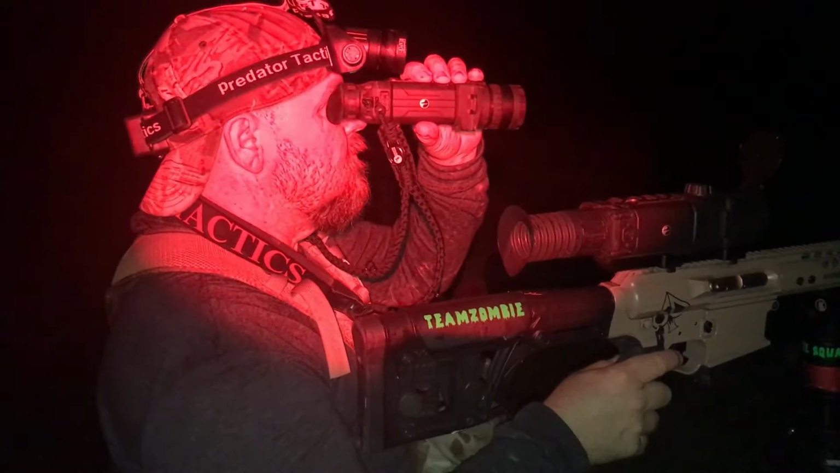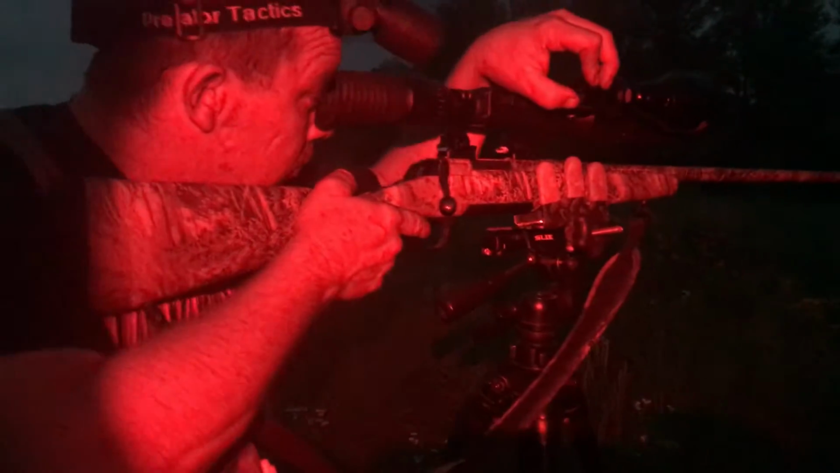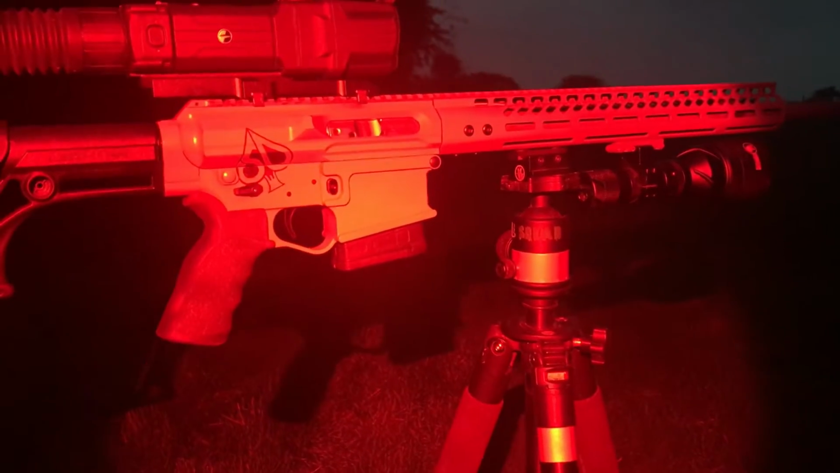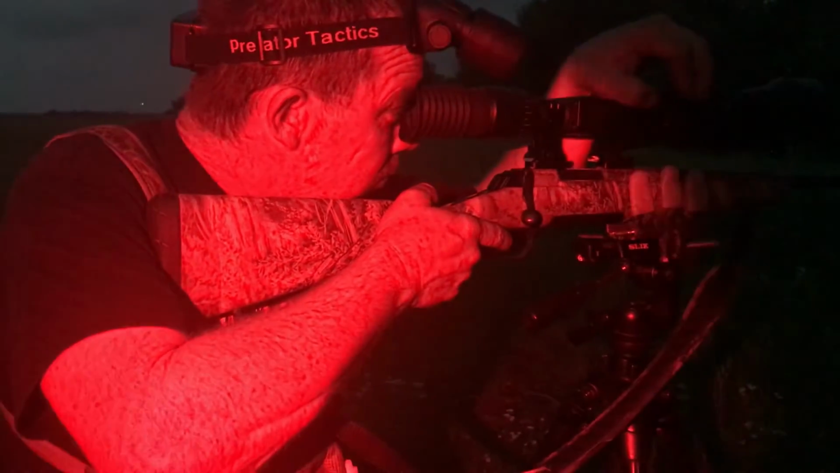We're gonna be running the thermal tonight, spotting and night vision for shooting. I'm running the Pulsar N355, Tommy's running the ATN 4K. Both got 22-250s. I've got that AR-10. Tommy's got the bolt and the Browning. And I'm hoping to put my first one down tonight with the new guns, is what I'm hoping for.